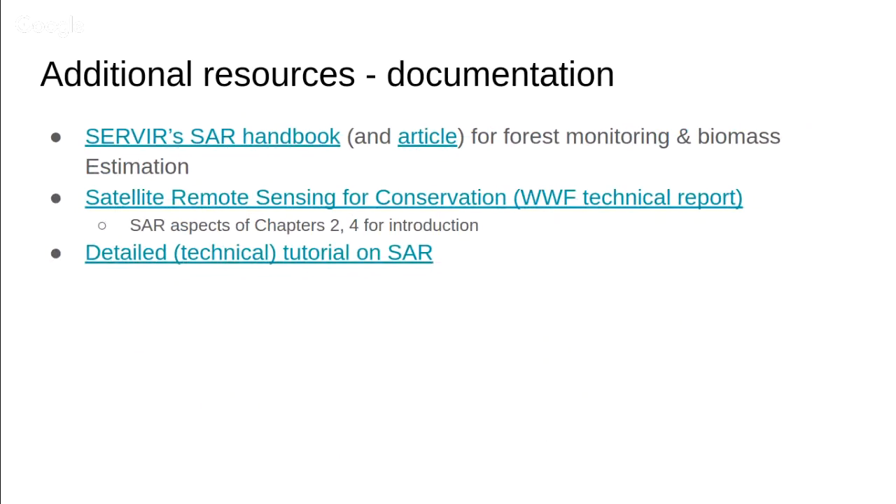And lastly, a few additional resources with written documents. There's the recently released SAR handbook for forest monitoring and biomass estimation. The link is all embedded in there. There's a technical report from WWF which talks about satellite remote sensing for conservation. This has both optical as well as radar.